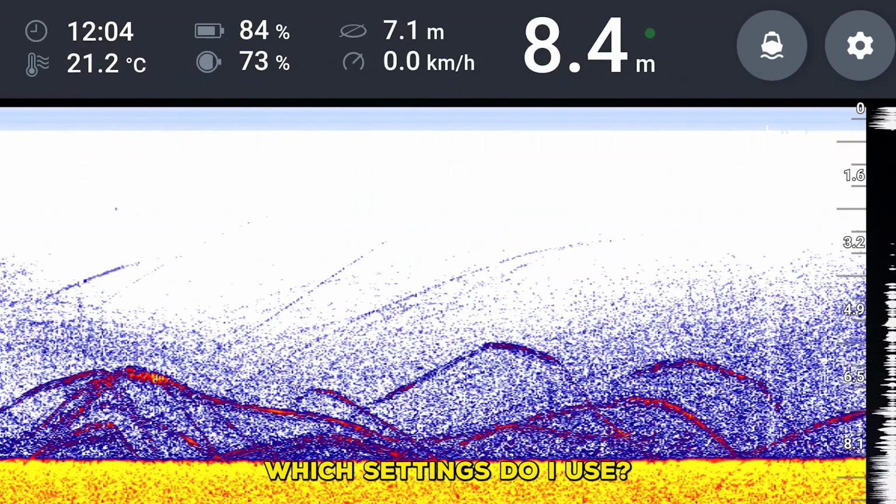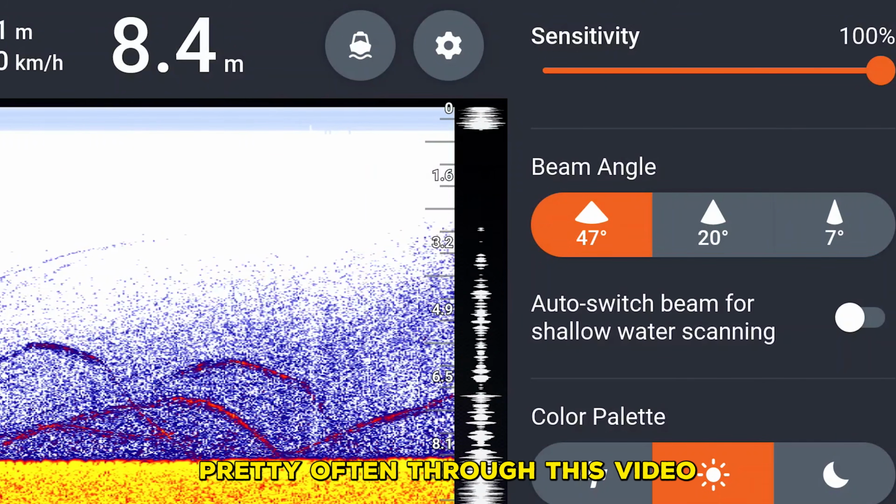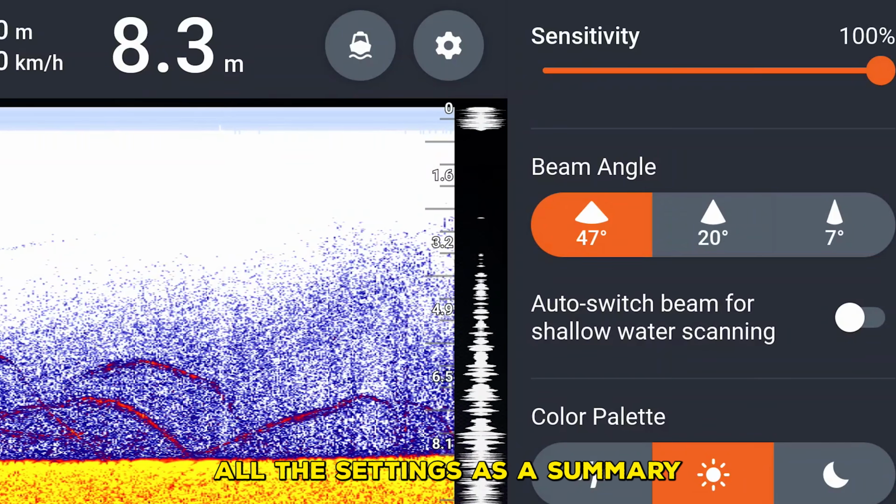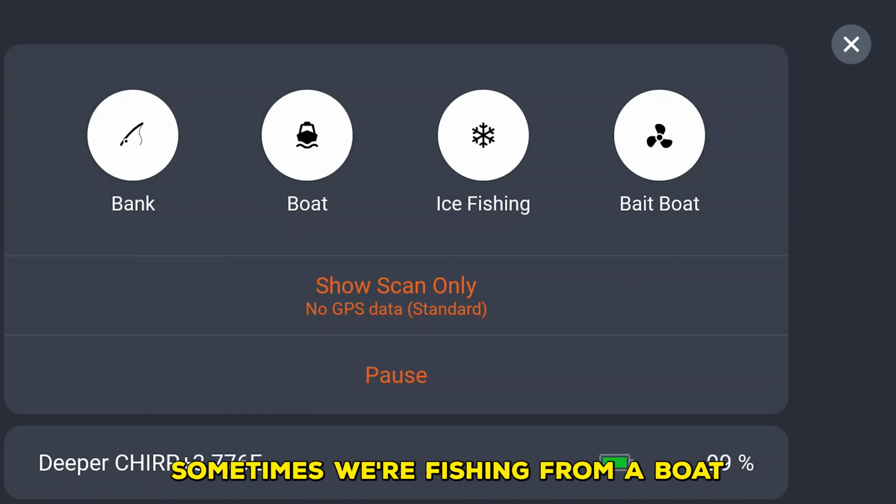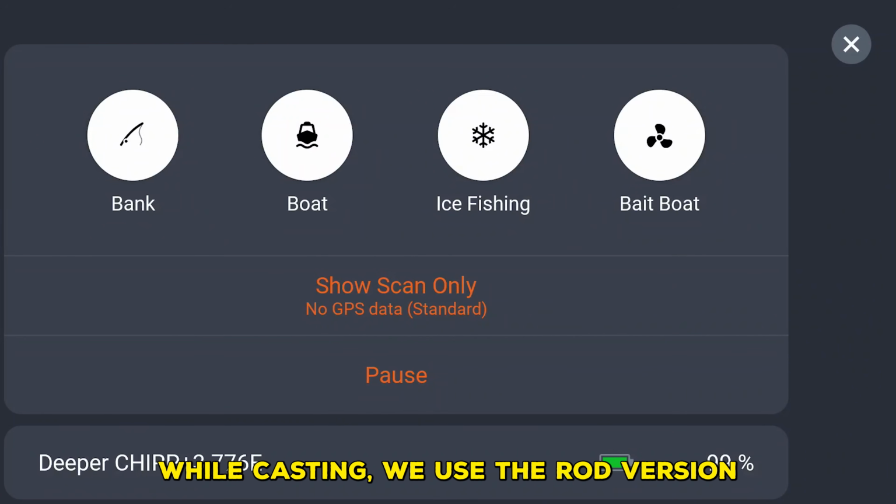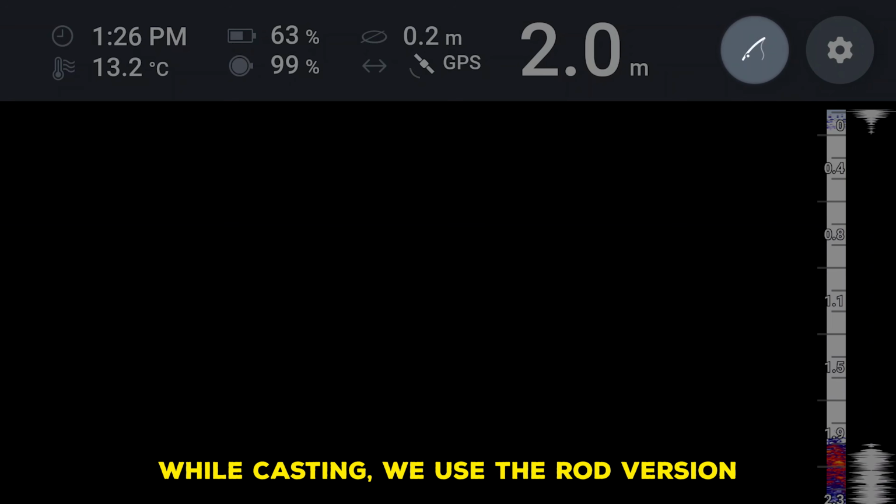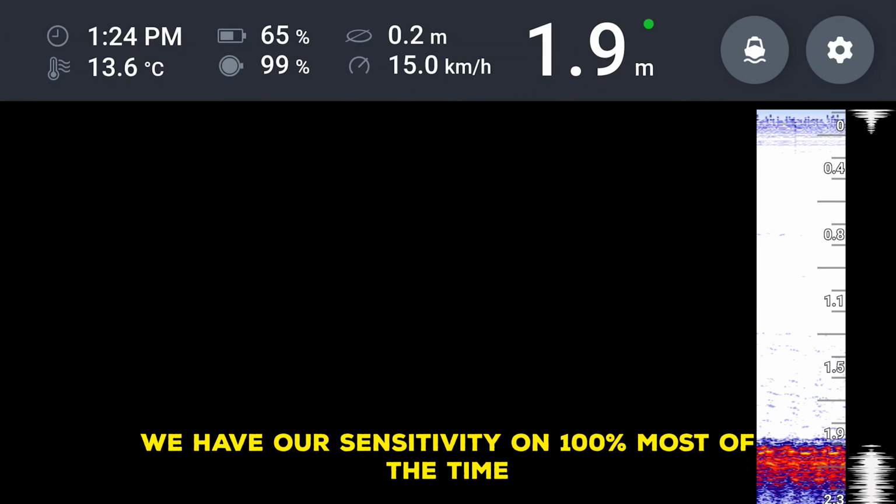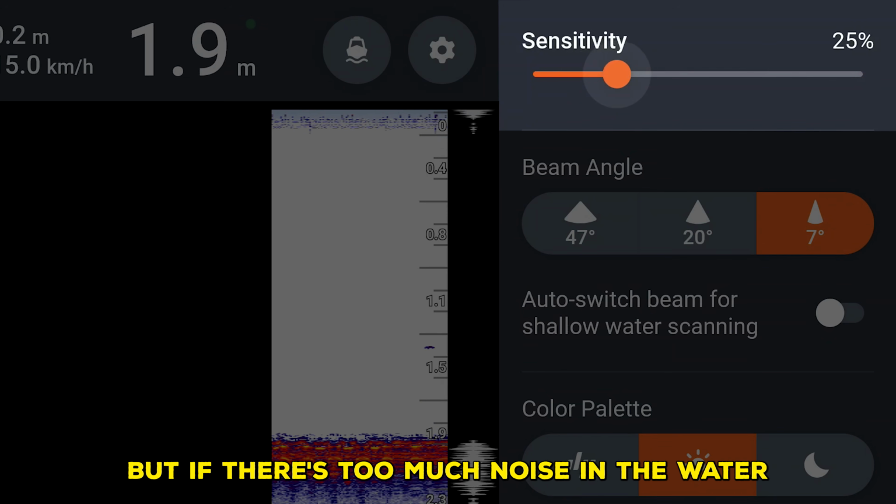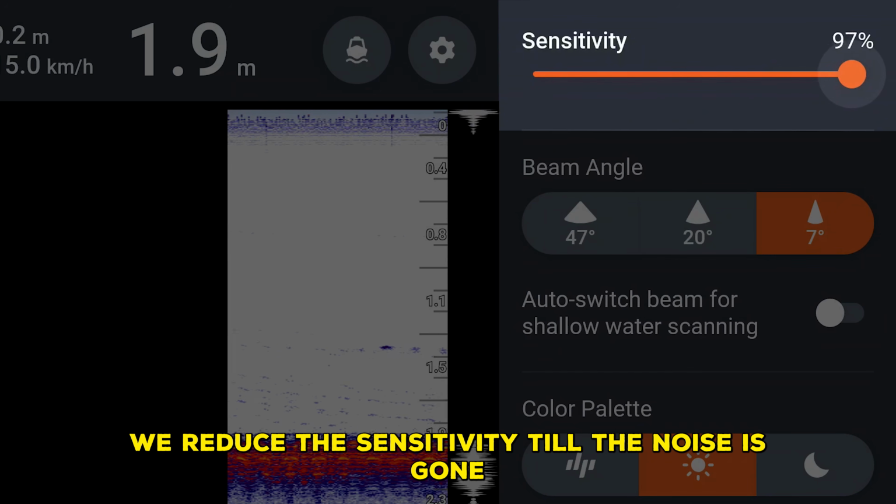Which settings do I use? I mentioned my settings pretty often through this video, but let's go through all the settings as a summary. Let's start at the beginning. Sometimes we're fishing from a boat, then we use the boat version. Or while casting, we use the rod version. We have our sensitivity on 100% most of the time, but if there's too much noise in the water, we reduce the sensitivity till the noise is gone.